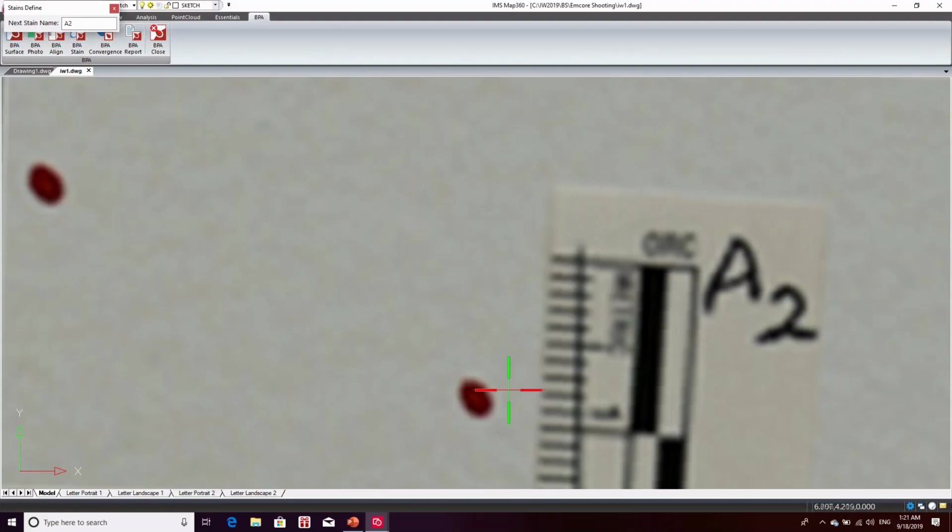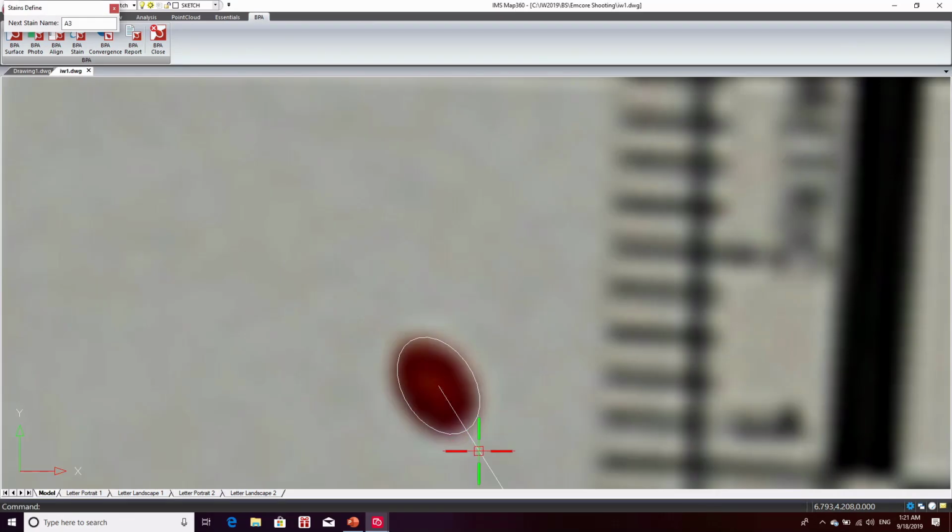So I'll just put another stain around this one, and hopefully I can get it relatively accurate.